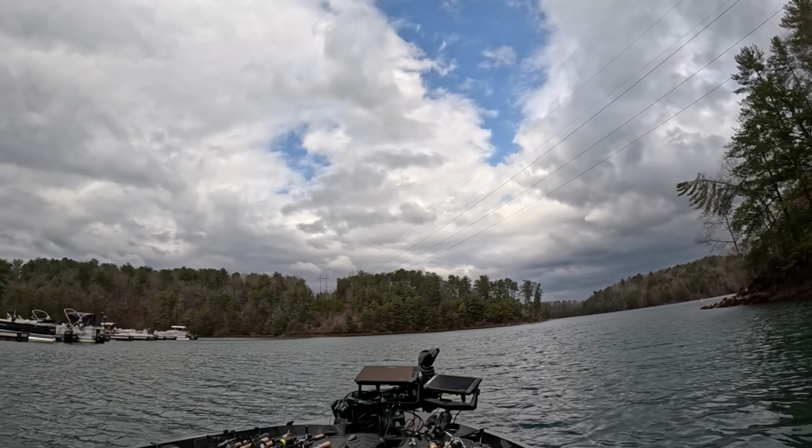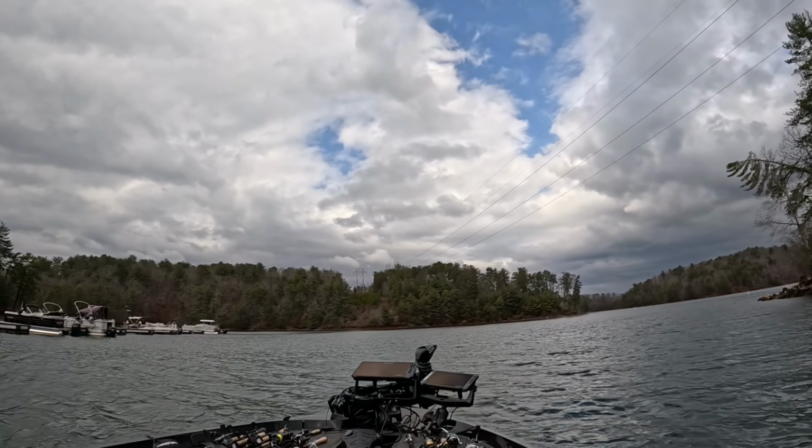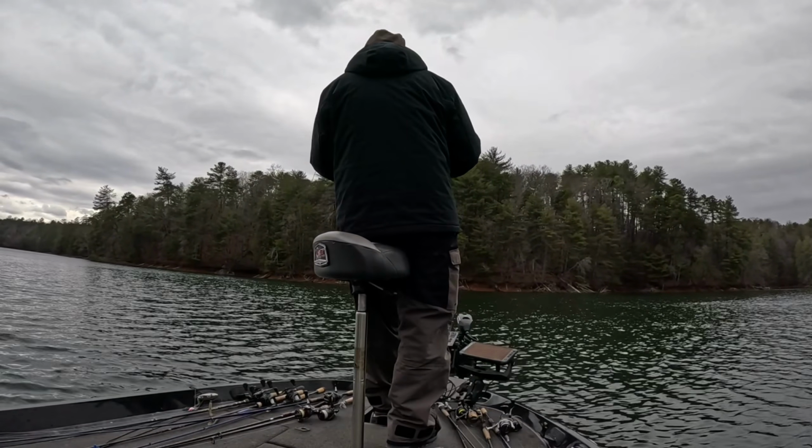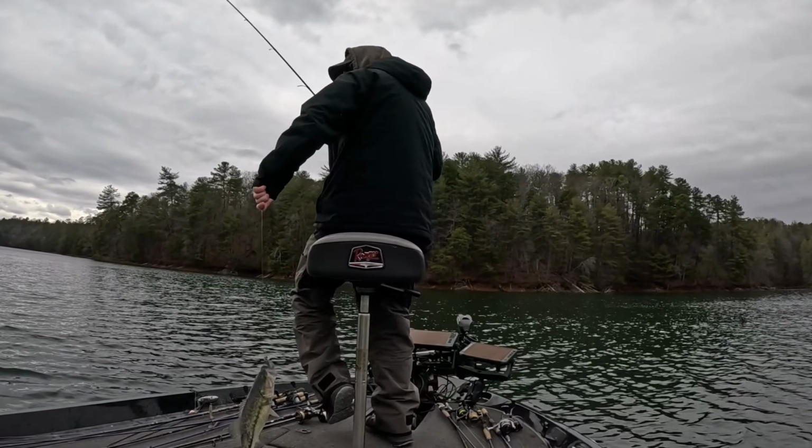Let's jump into the footage and I'll show you what happened when we got to the lake and I started fishing, and the fish were being exactly how you want the fish to be when you get to the lake. And then we'll get into what happened next. But let's jump into the footage and take a look at what's going on.